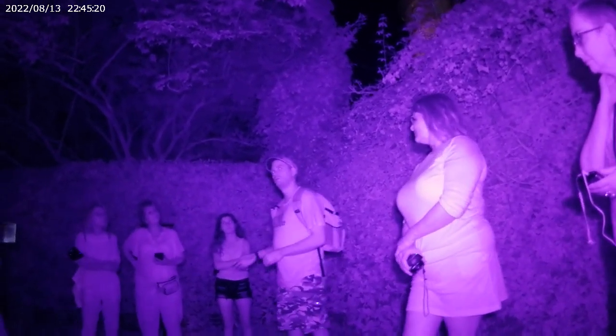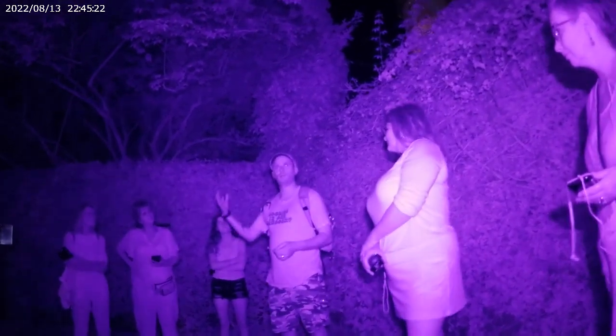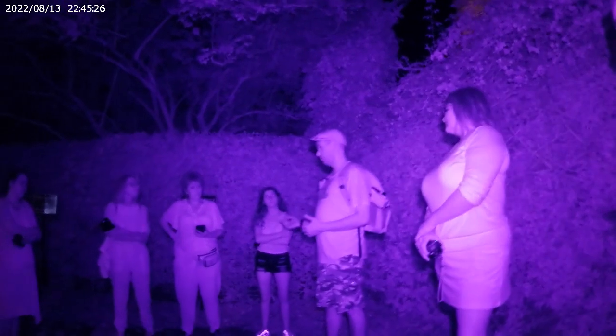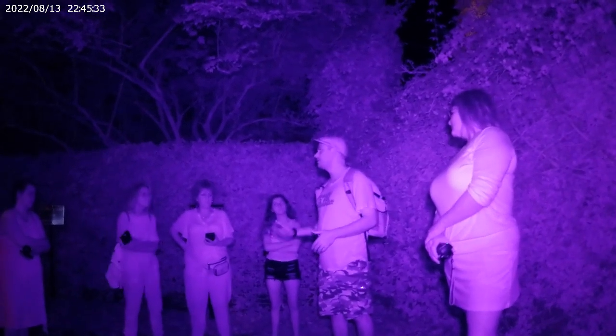The kid next to me goes white as a ghost, literally, and starts to drop. I have to pick him up by his armpit. His boyfriend picks him up from the other side of him. We get him over to that wall over there by the powder magazine, because there's a ledge where he can sit. I get him a bottle of water. He's feeling better. I then tell the story.